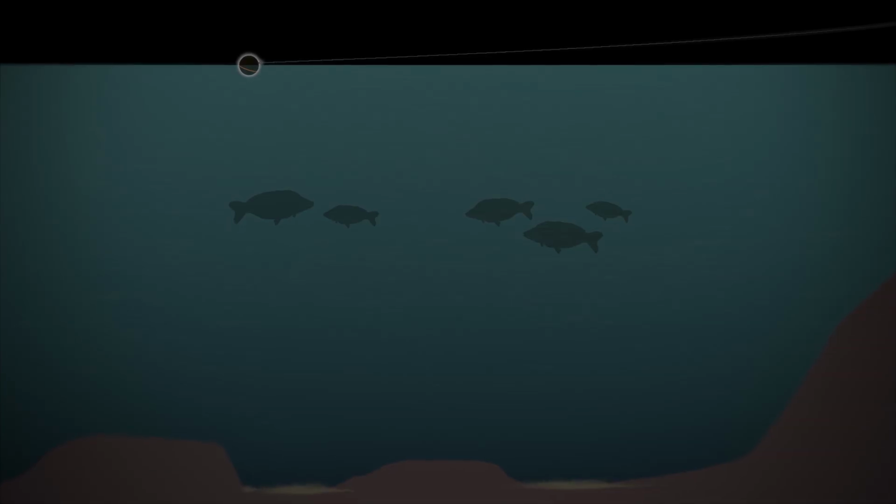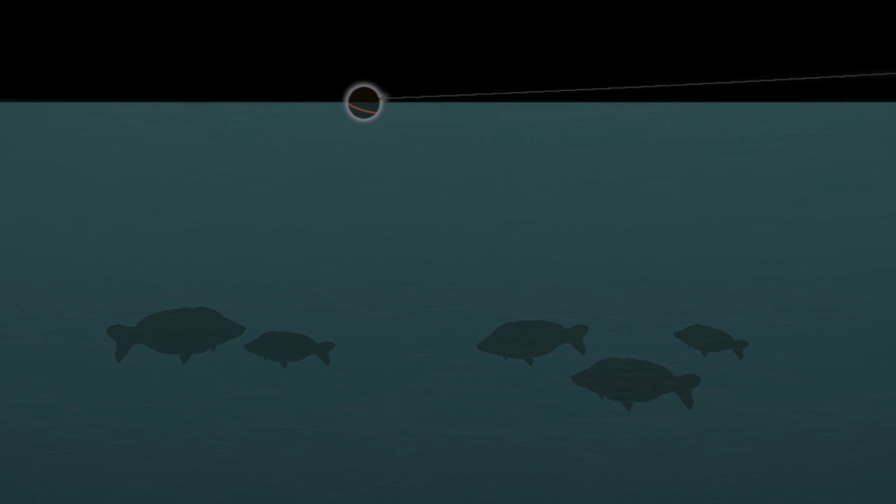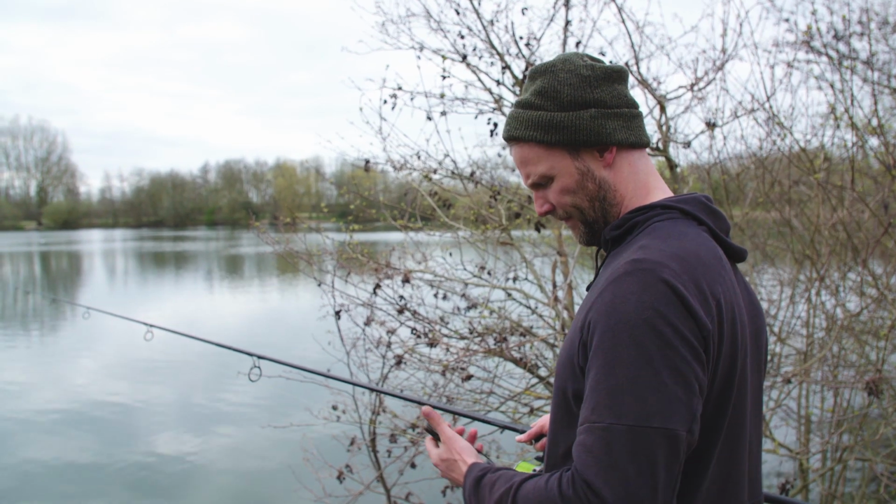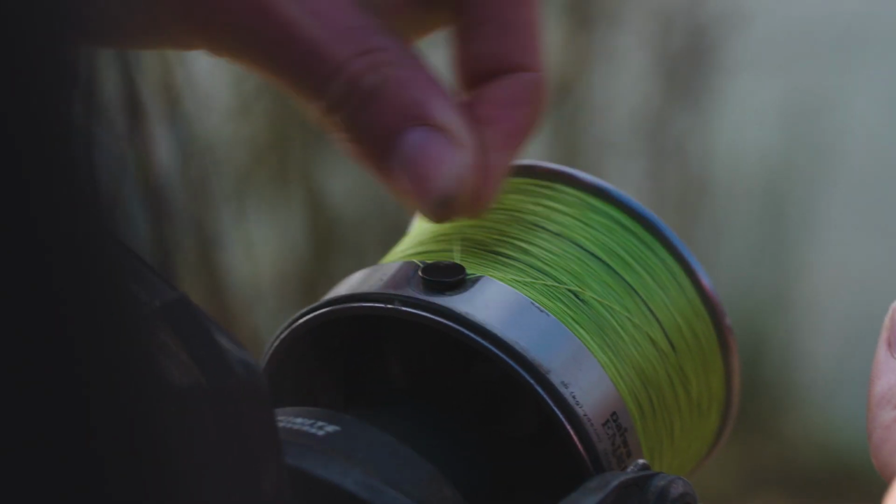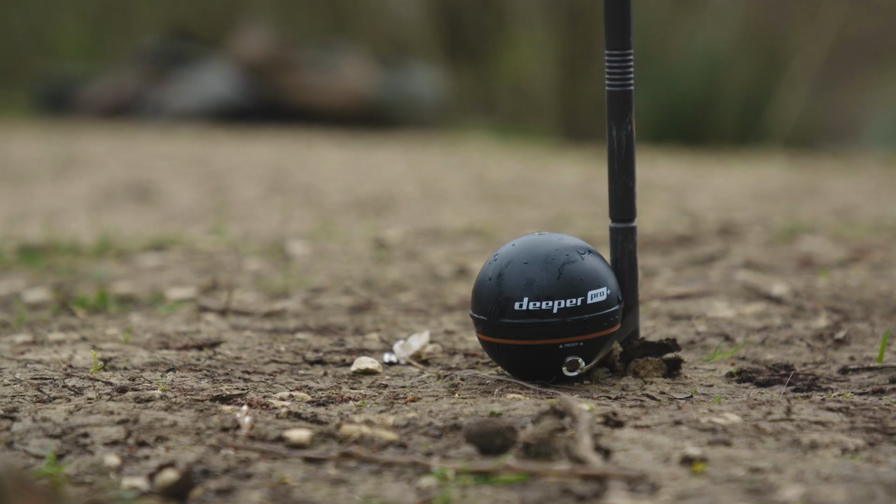With the Deeper, I can put it out where I've seen activity, then draw it through the swim, look at my phone, and get a gauge all the time as it's coming across the surface. I'm looking back at my phone, gauging the depth, and any sort of up and down or anything of note that I like the look of, all I have to do is stick the Deeper into the clip at that point, wrap it around the distance sticks, and then I can interrogate that area with a leading rod. But if I'm honest, I use it mainly for zig fishing.